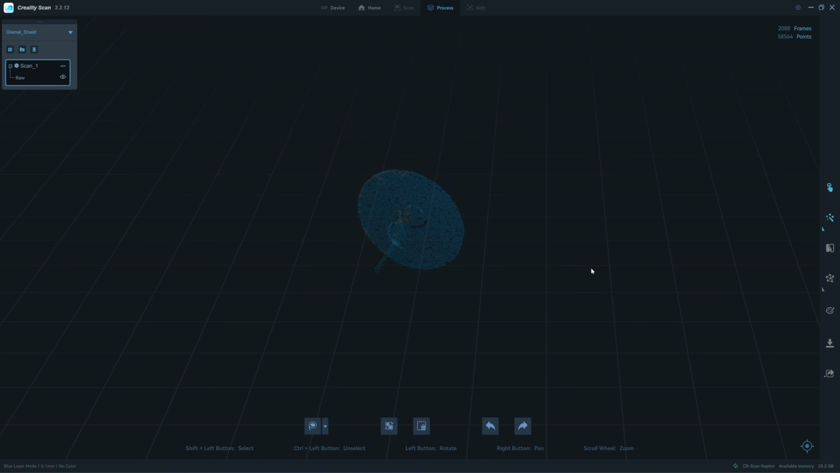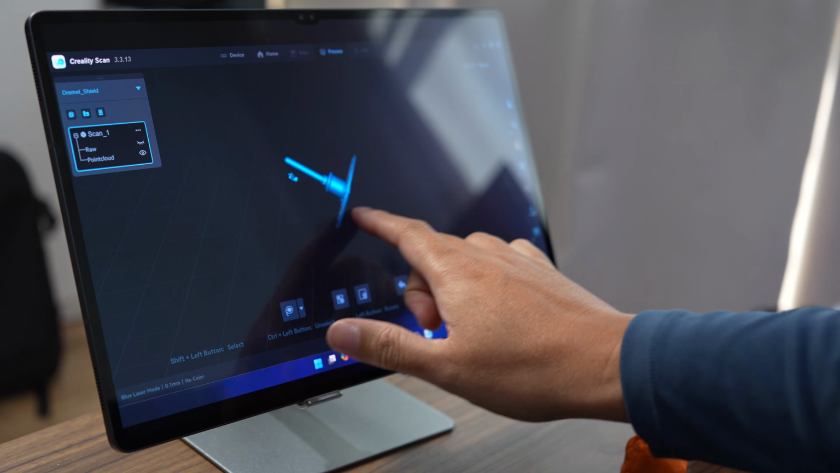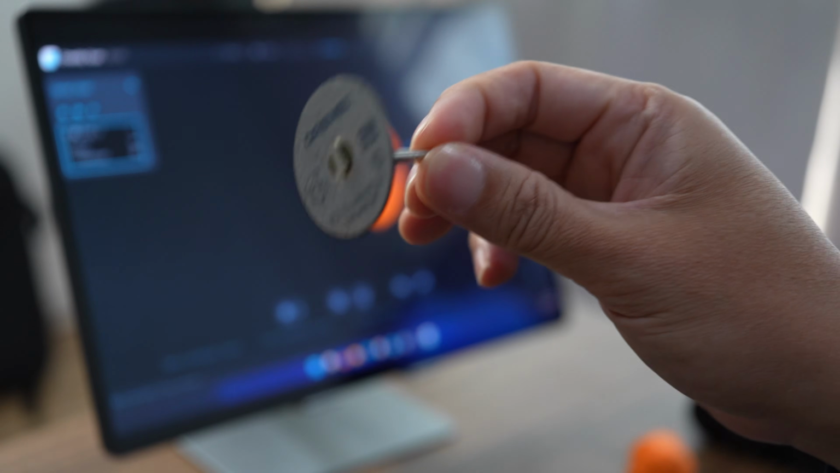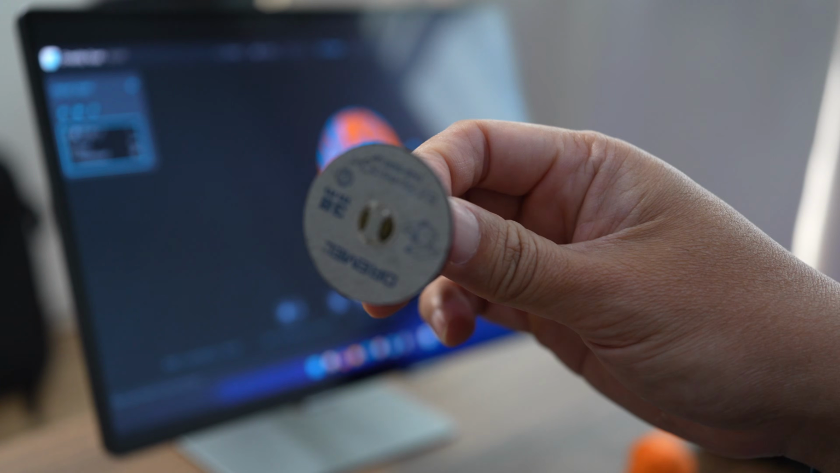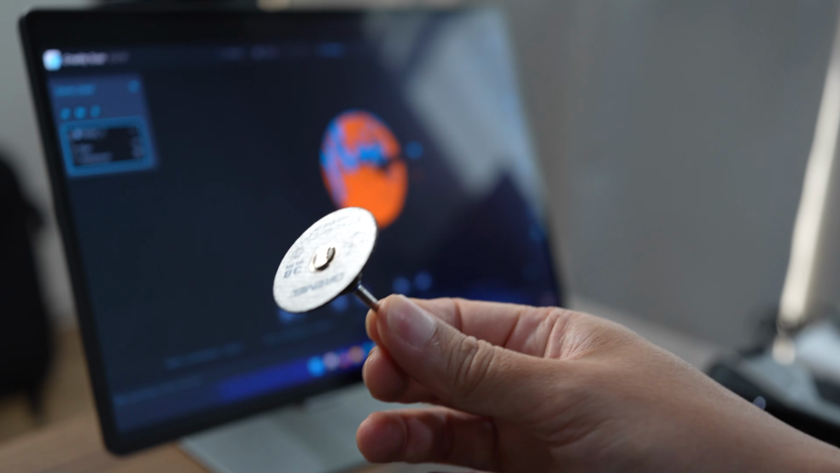Next, you need to map the point cloud. There's a button here, optimization setting, because we scan with the 0.1 millimeter. So I click 0.1. And marker removal: if you actually attach the marker onto the object, you should click this checkbox. It will remove the marker sticker from the object. So our first scan is incomplete. The back side of the cutting blade is not scanned. You need to figure out a way to orient the object so that you can scan all the sides and make a full closed mesh.